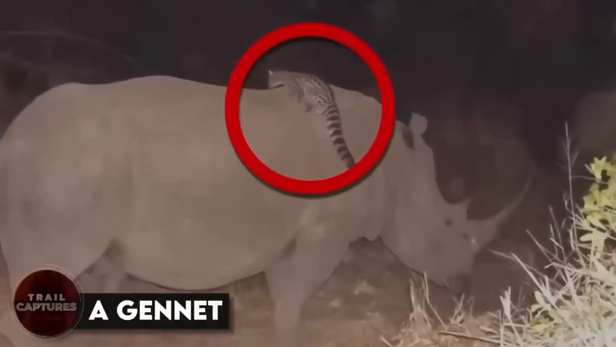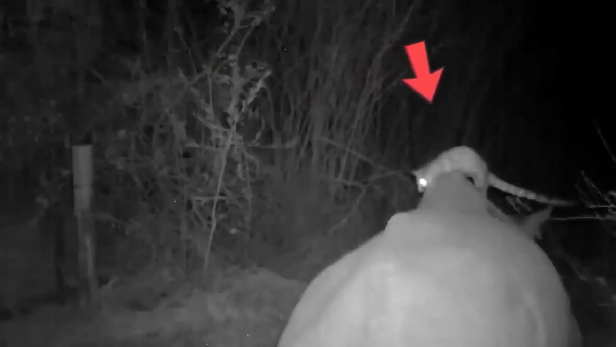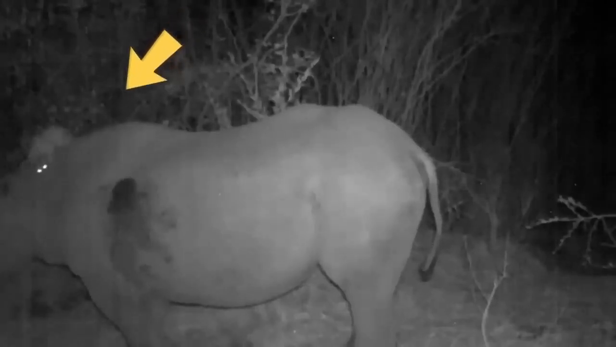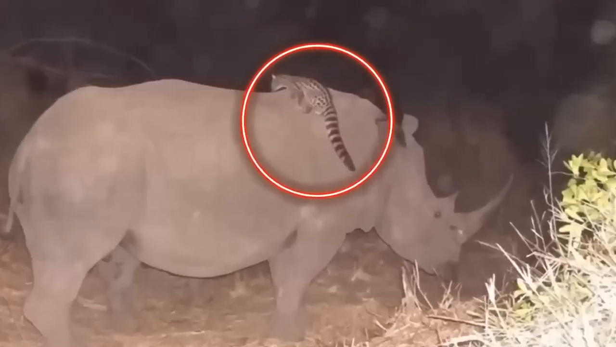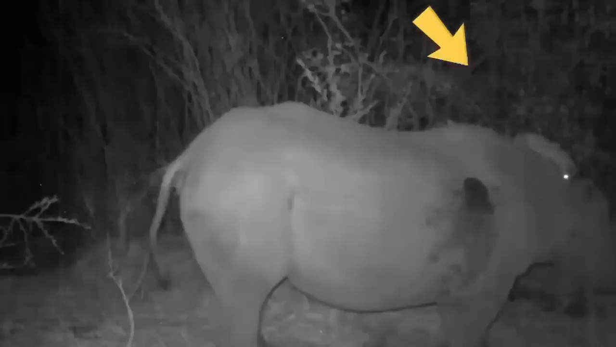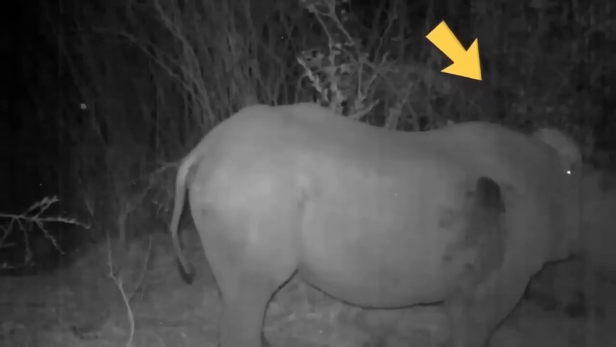A genet. Did I just see a tiny cat chilling on the backs of some huge animals? When this video first hit the internet, it was pretty mind-blowing and left everyone wondering how the cat was so chill about it all. Some folks even quipped that the cat must have been crowned the new queen of the animal kingdom. But wait, the experts had their say too.